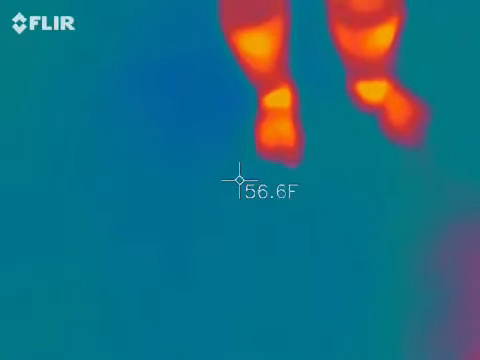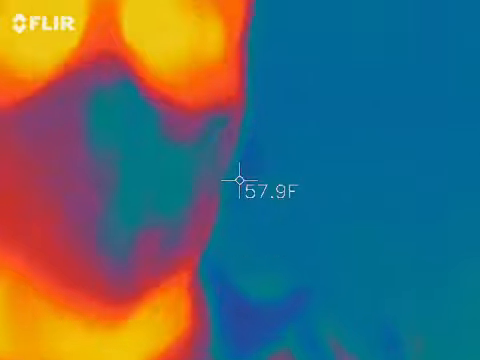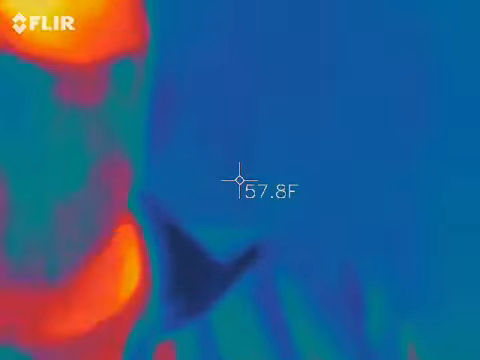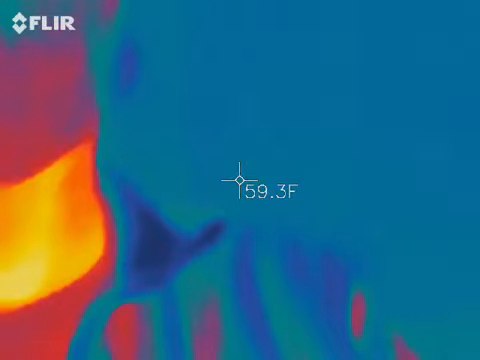So, kind of give you a quick demo of how this is going to work. You guys see me in that picture, right? Yep. So I should be orange, red, and yellow, and everything around me should be somewhat blue or black. Yep. Okay, so this is set up to black, cold, white, hot. So really what we're looking for are blue and black things to move on their own across something that's going to be a little bit warmer than that, obviously.